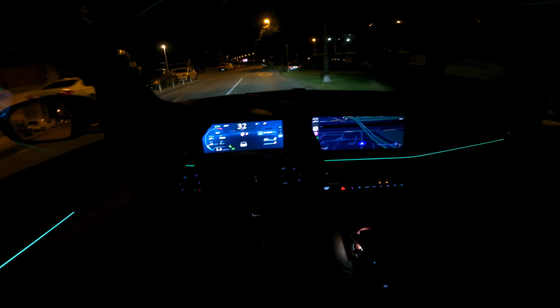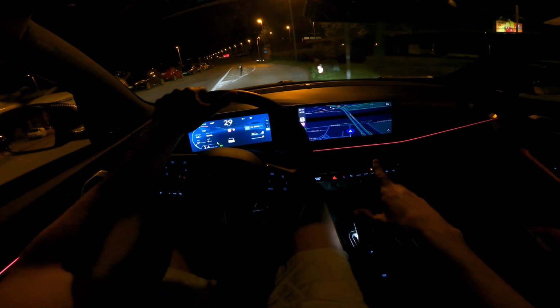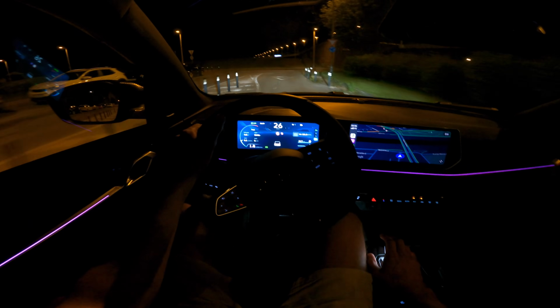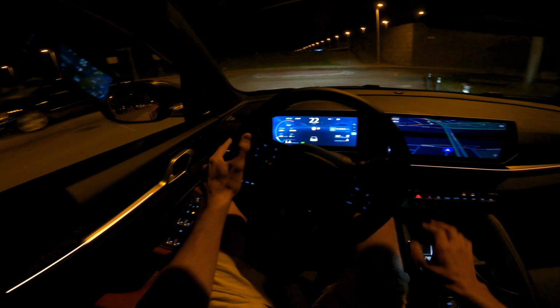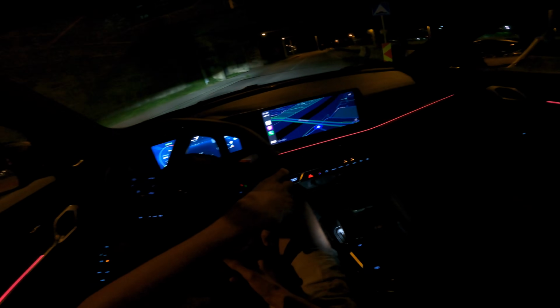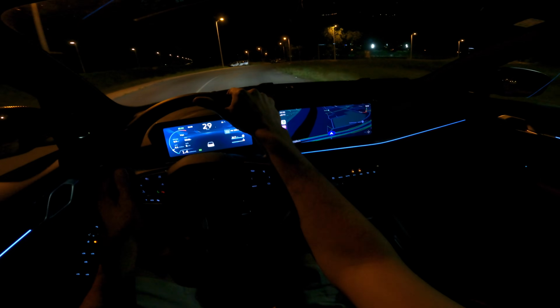Now, what else? To be honest, I'm not really paying attention to the ambient lights, so they're not distracting for me personally, but I think some people will find them annoying. Despite not being able to lower the brightness of the digital cockpit, it's also not so intrusive at this moment for me, although I would like it if I could dim it a little bit.